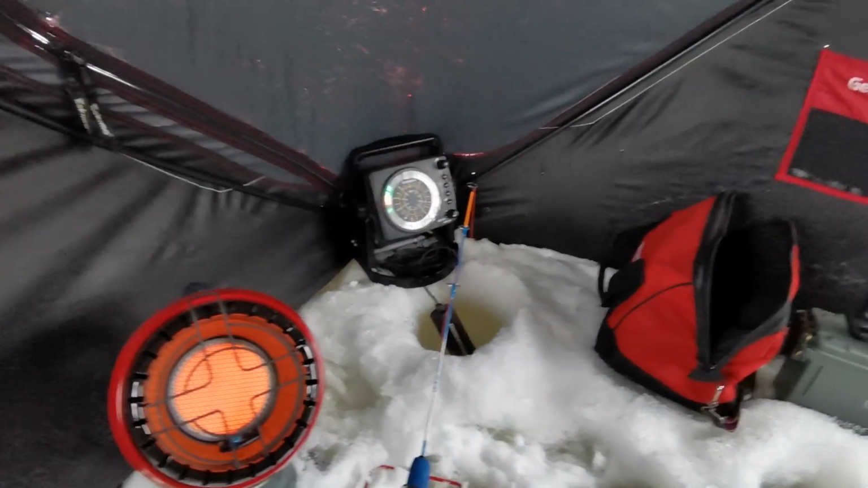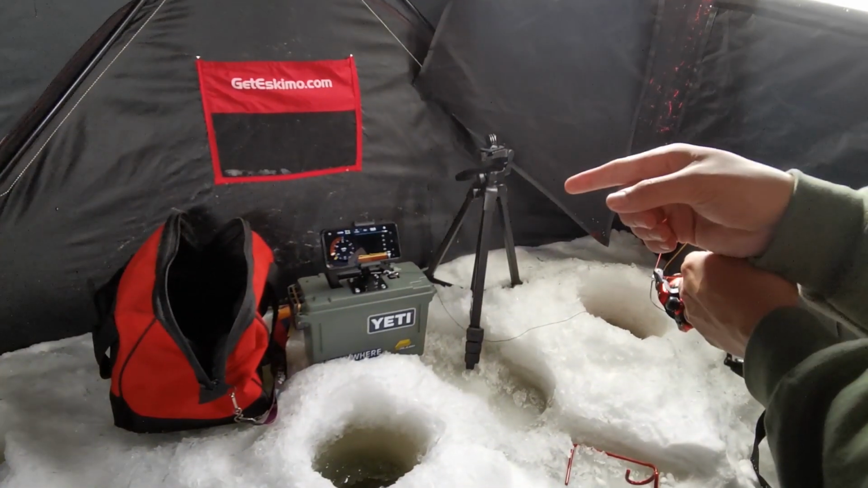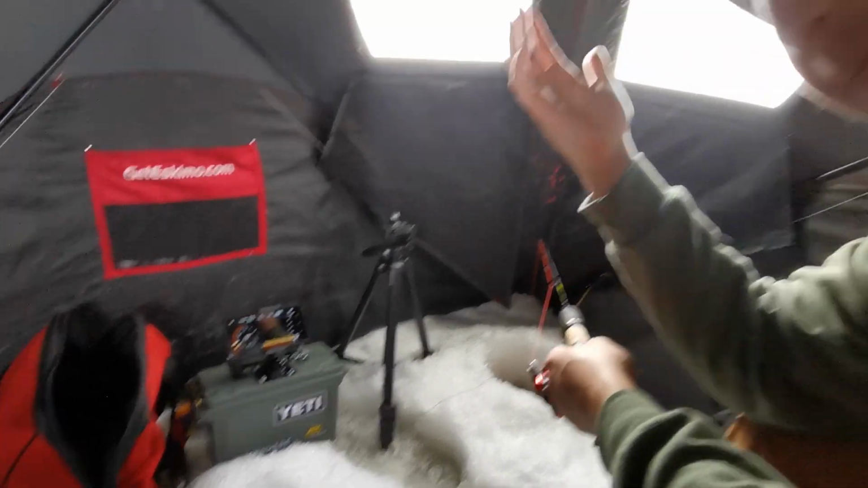We got an ice flasher, a Hummingbird 35, that I'm borrowing from a friend, and I picked myself up a little birthday gift. And by the way, it's my birthday today, so we're doing a little birthday ice fishing.